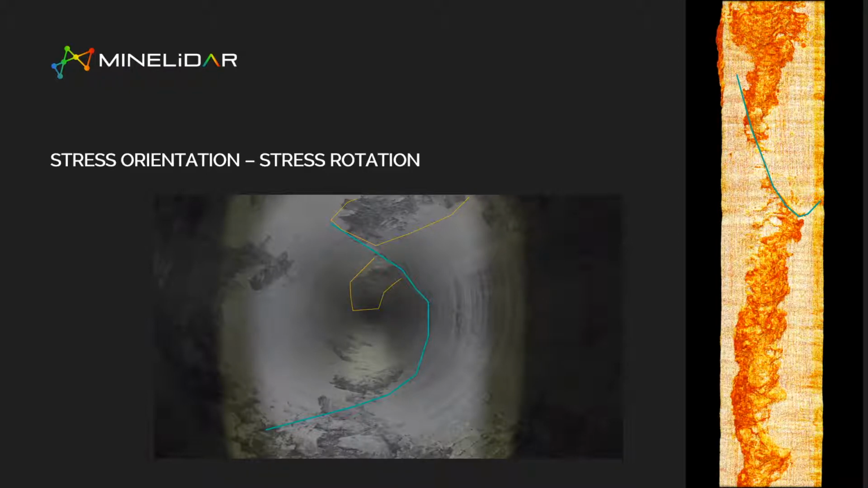And as you watch the video go down, you could really see the rotation of that spalling around that structure. So I just thought that was interesting. It gets rotated and then comes back onto its original orientation.